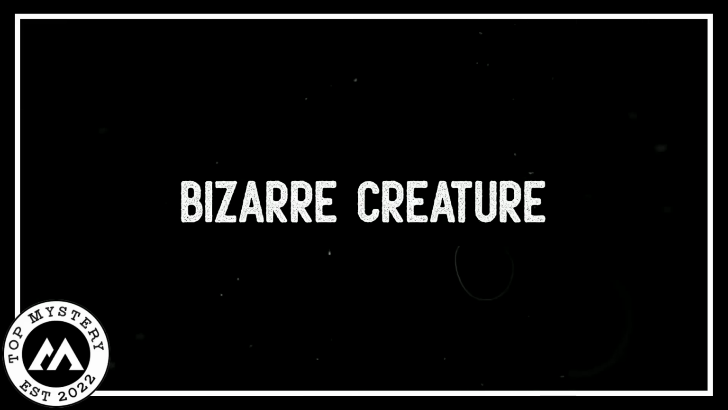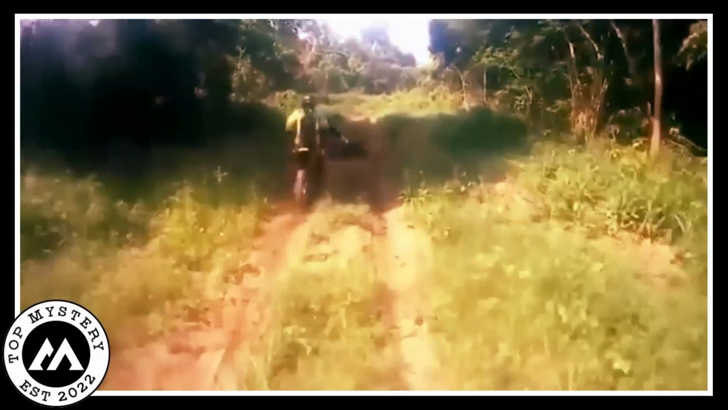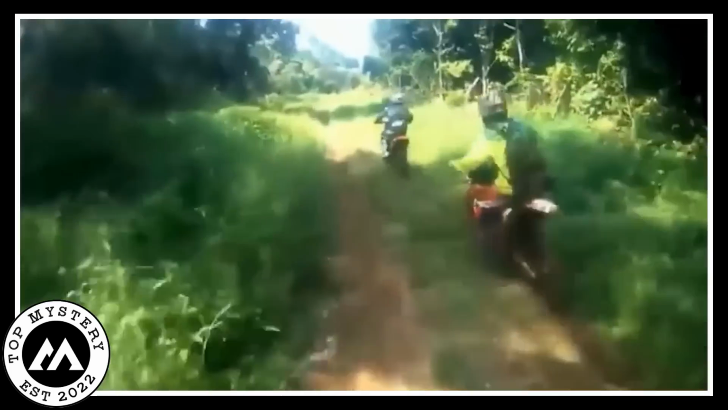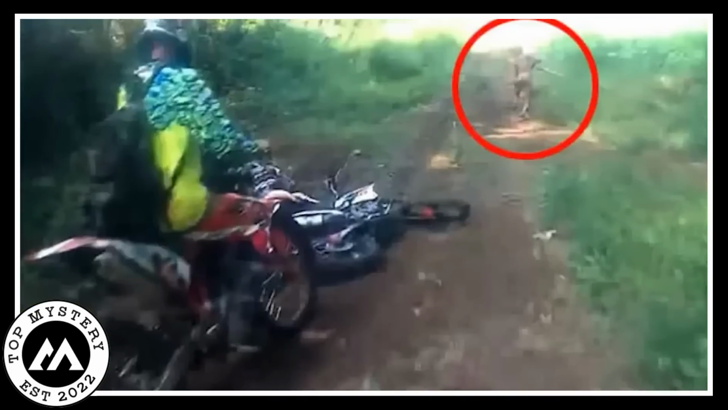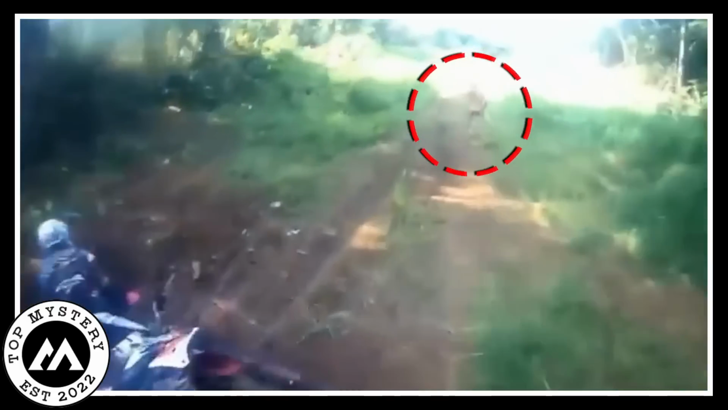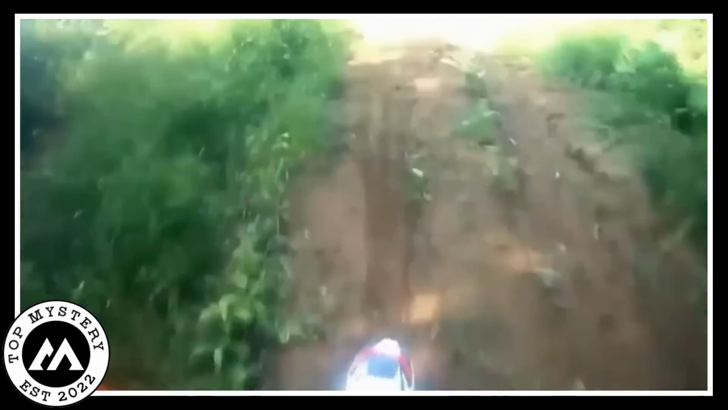Bizarre creature. A bunch of adventurous bikers embarking on a wild ride through the thick Sumatran jungles. As they cruised along the bumpy road, something totally weird happened. Out of nowhere, this strange-looking creature, kind of like a human, but not quite, popped up from the jungle. It completely threw the bikers off course, making them scratch their heads and feel a bit creeped out.